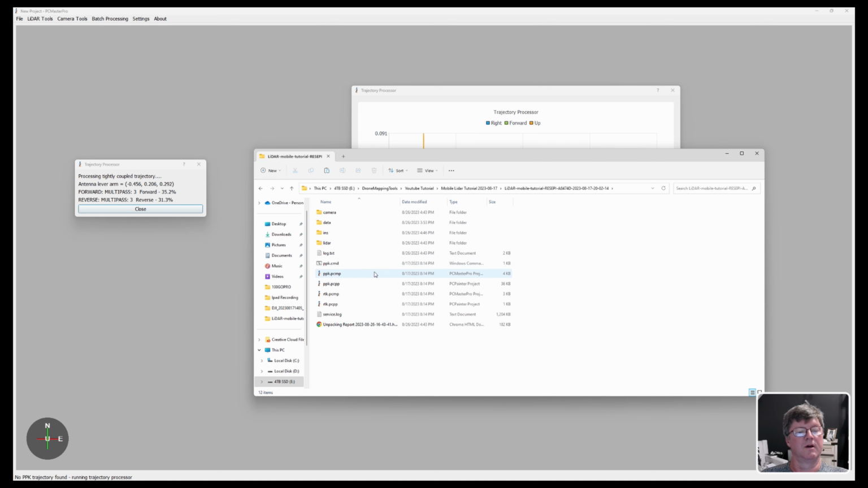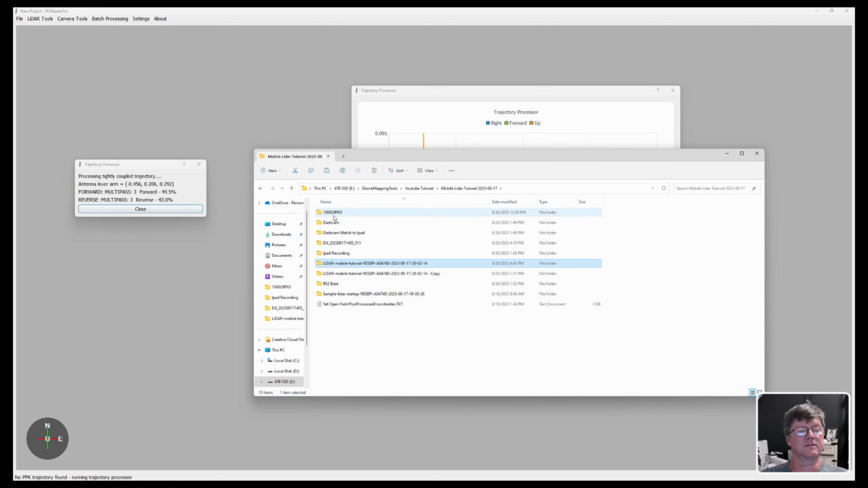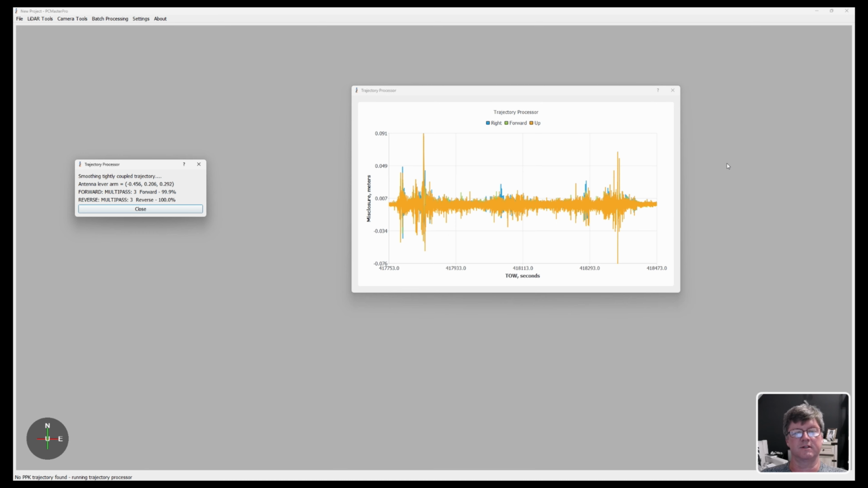But once it unpacks, the data files are still there, and it also creates a camera folder, the INS, which is your trajectory information, and your LiDAR folder. So all that stuff is unpacked, and then it begins using the various data files for doing all the processing. Now that this is already done and finished, we can close that.